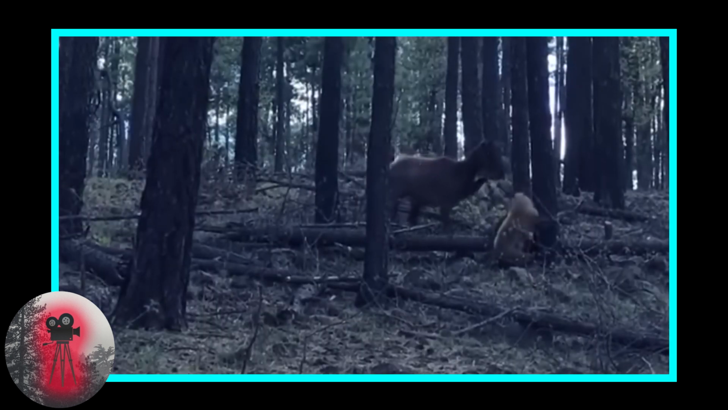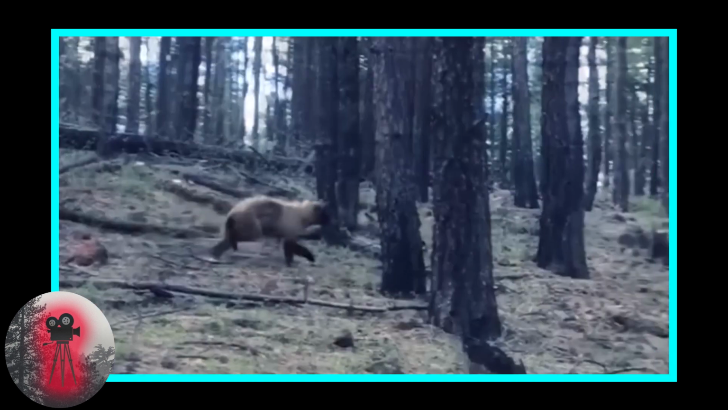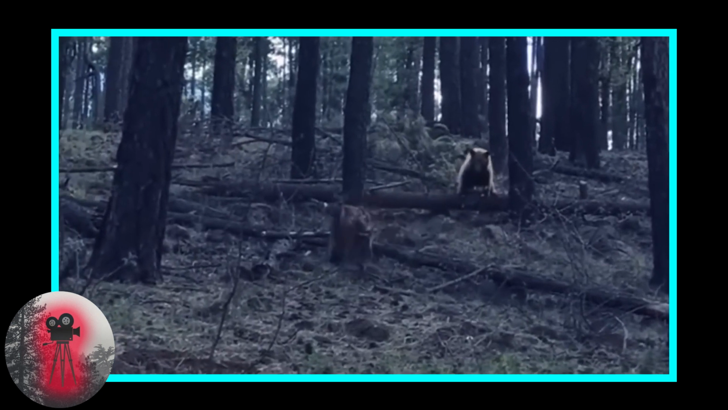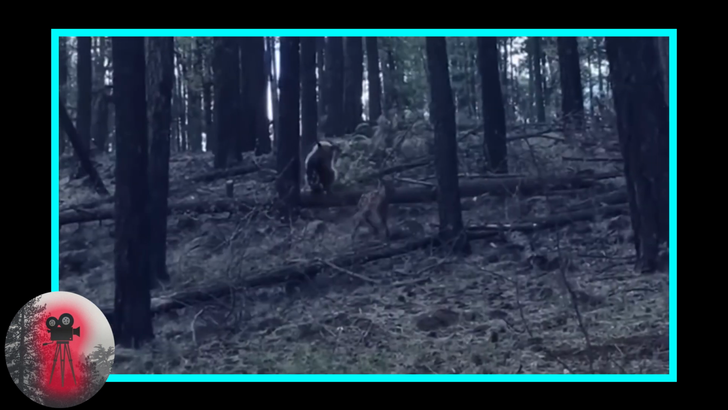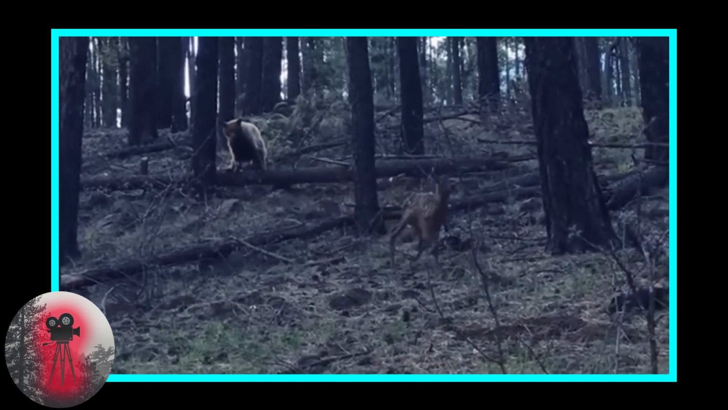As the bear scampered up the tree, the calf finally stood up. Its mother quickly ran away with it, but the bear was not willing to give up that easily. We watched as the bear pursued the mother and the baby. He was determined to catch his prey, and we thought he was going to. He eventually gave up and turned around.